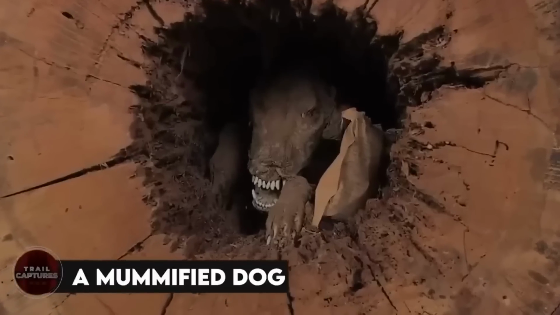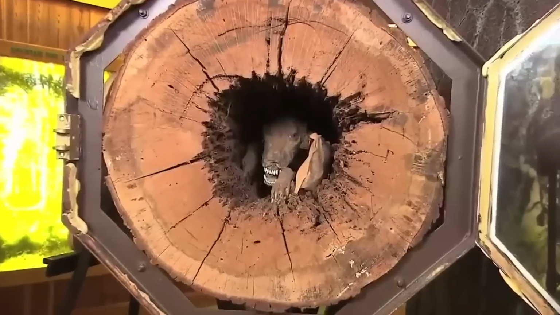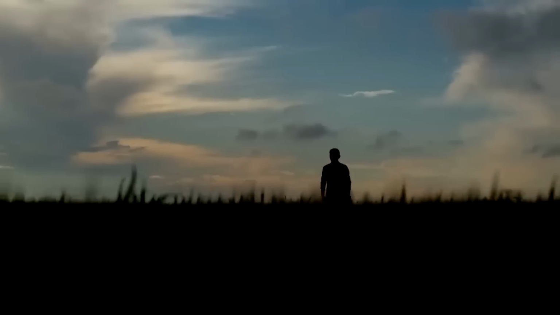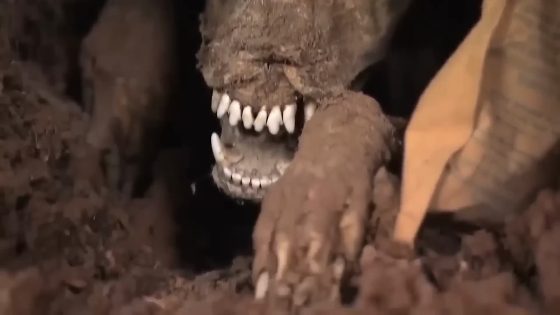A mummified dog. We all adore dogs, right? But have you seen Stucky, the dog that got mummified? A farmer discovered this well-preserved dog while working in the forest and cutting down trees. Trapped inside a tree trunk, he was protected from predators, insects, and the weather.